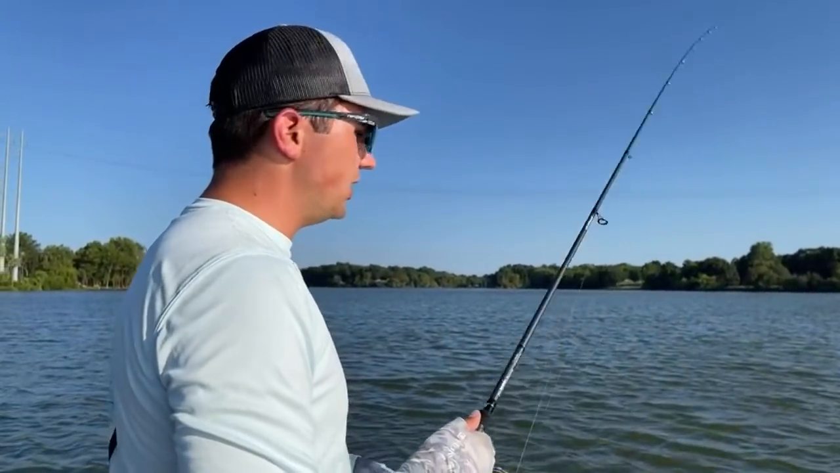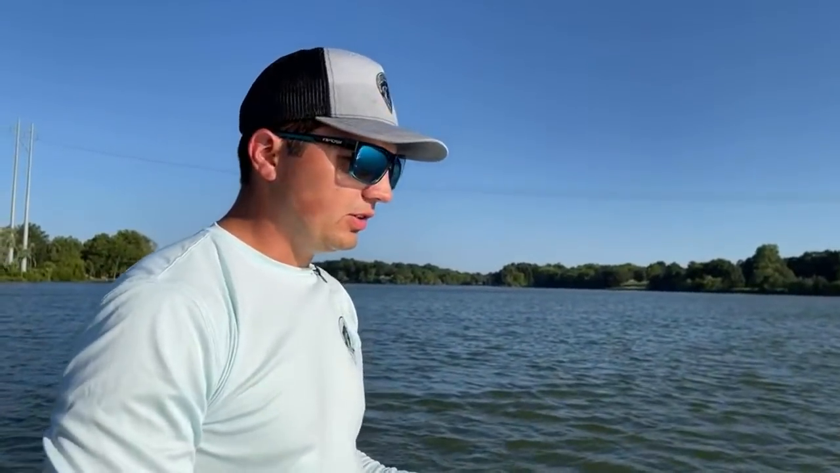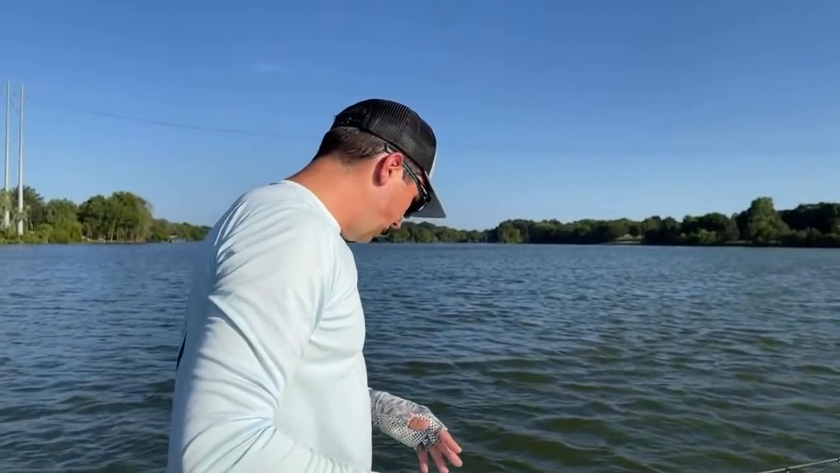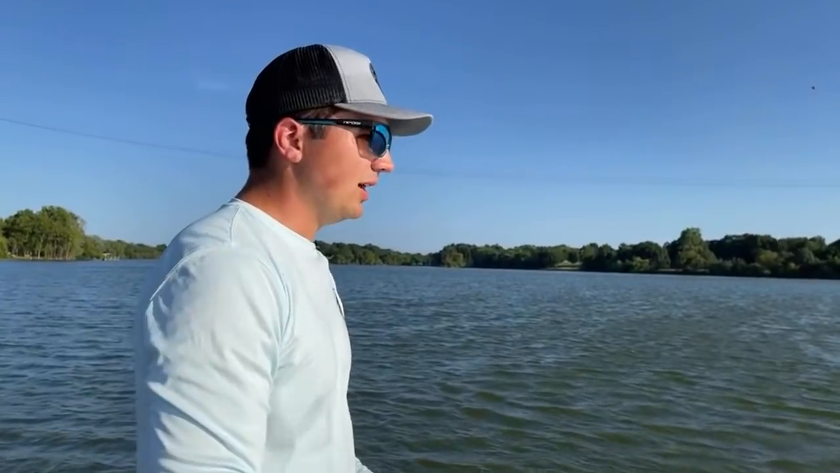That's the one thing that's tricky about these shallow water fish, guys, is that if you don't have the ability to graph them with down imaging, it's hard to tell if they've stayed in that same spot unless you regraph them over and over again. But if you regraph them multiple times, there's a chance that you might spook them. So you don't want to do that either. So I'm trying to be a little bit more cautious than usual.